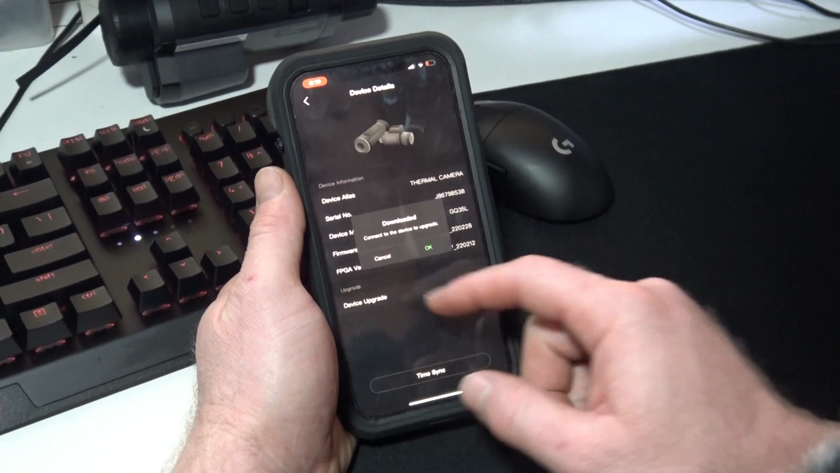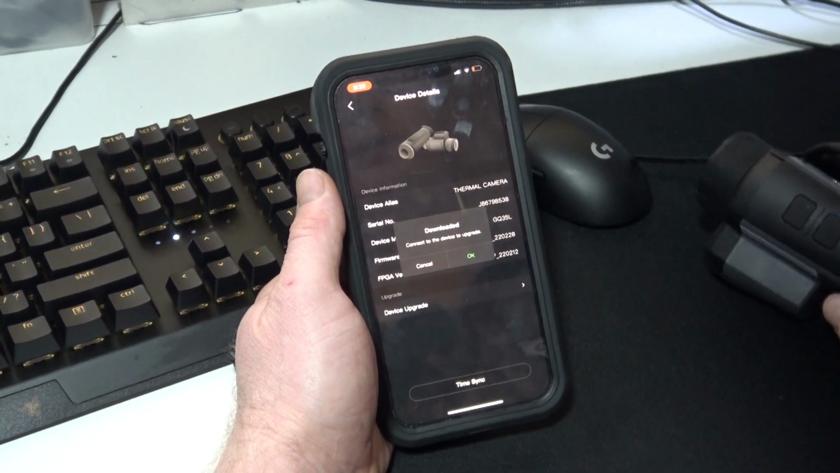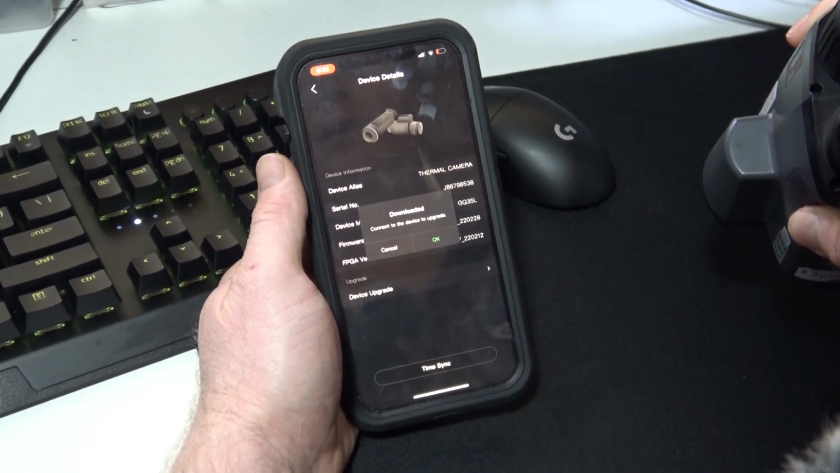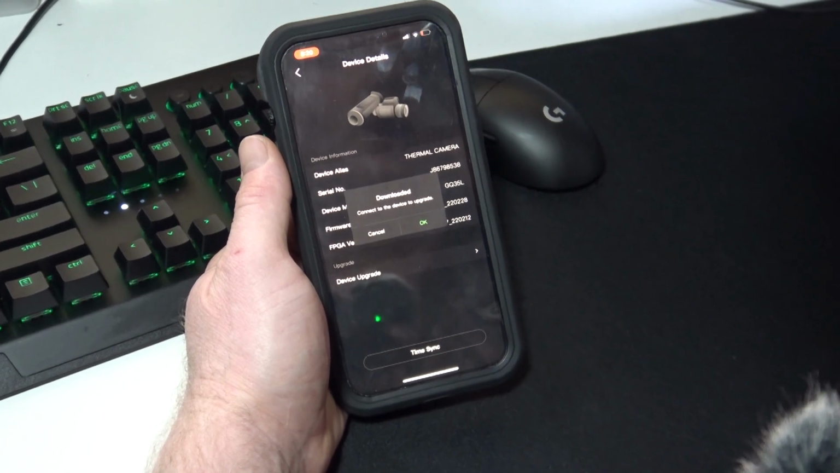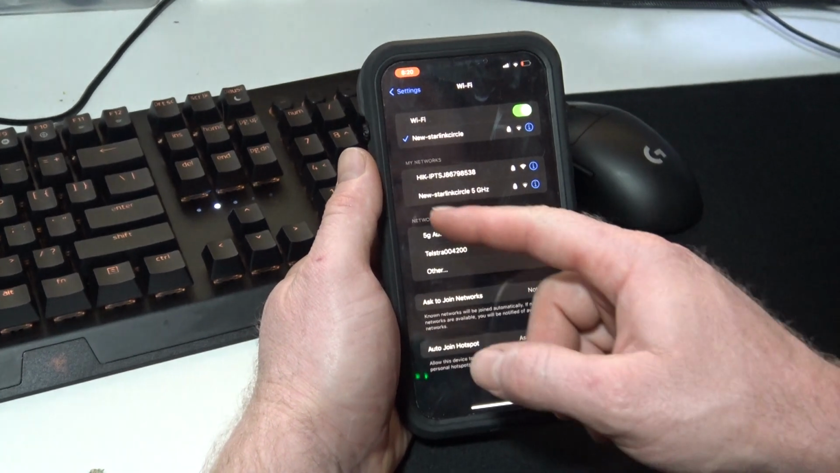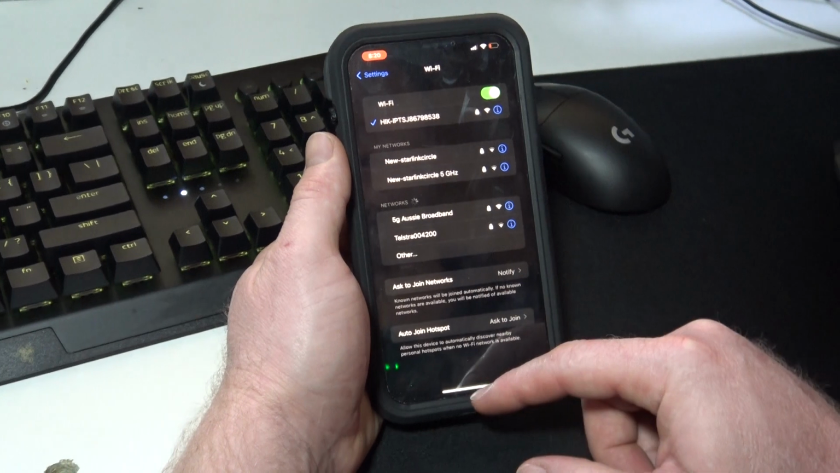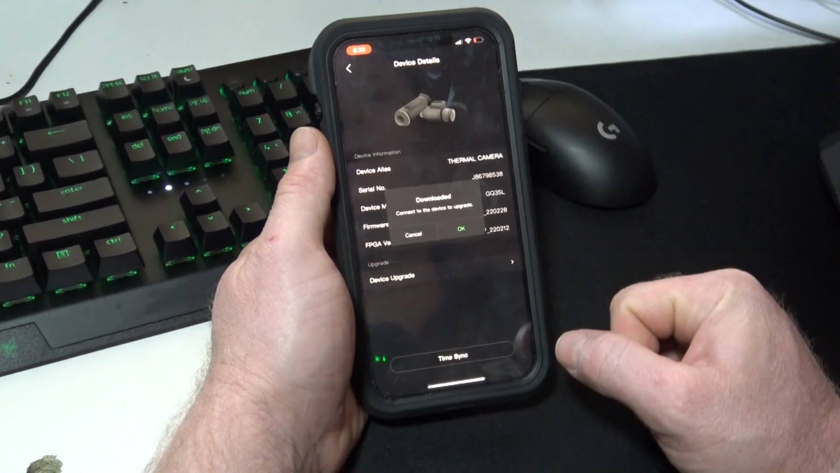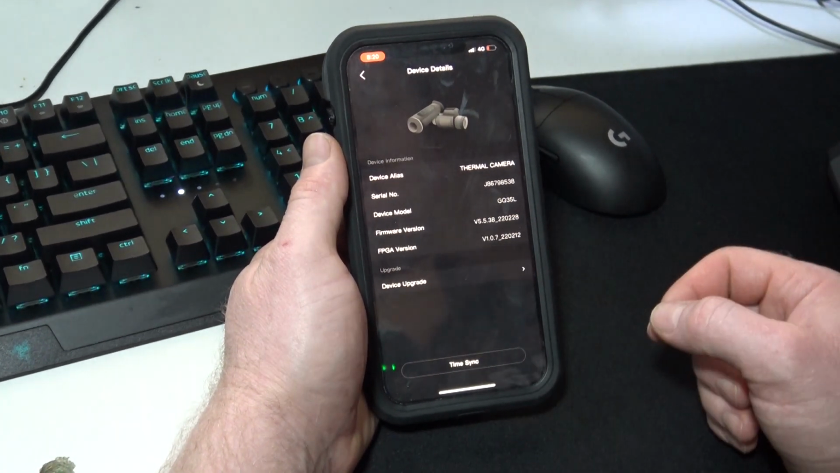Alright, so the upload's complete now. We're connected to the internet still currently, but what we need to do now is connect to the Wi-Fi of the device again. So once we've done that, we press OK and it will update the device. And now we can see the Hikmicro is there again, so we connect to it. We go back to our upgrade screen, and now that we're connected back to the device, we can press OK.